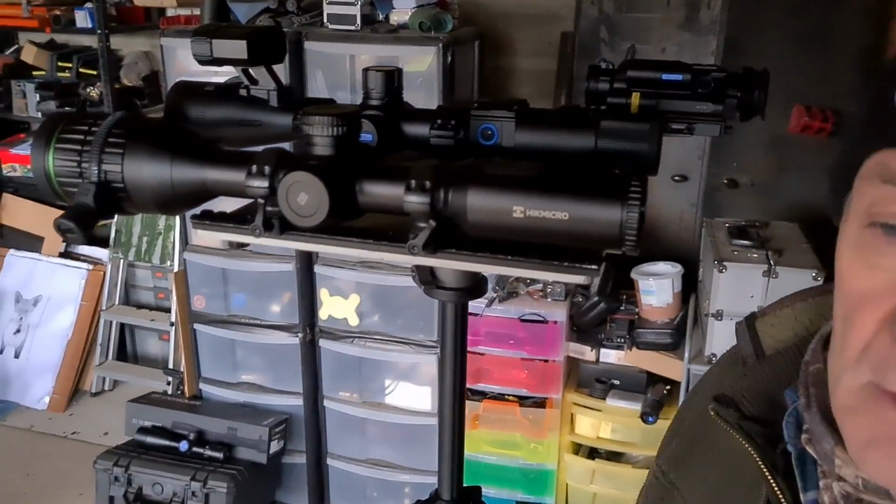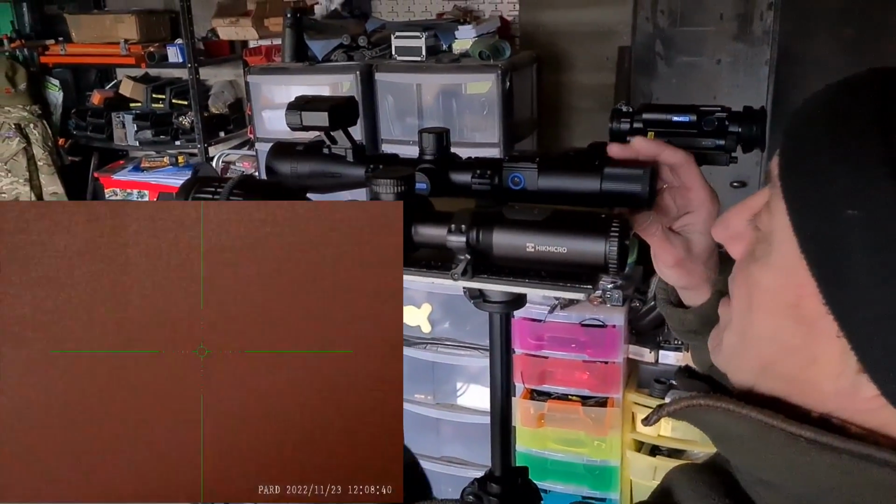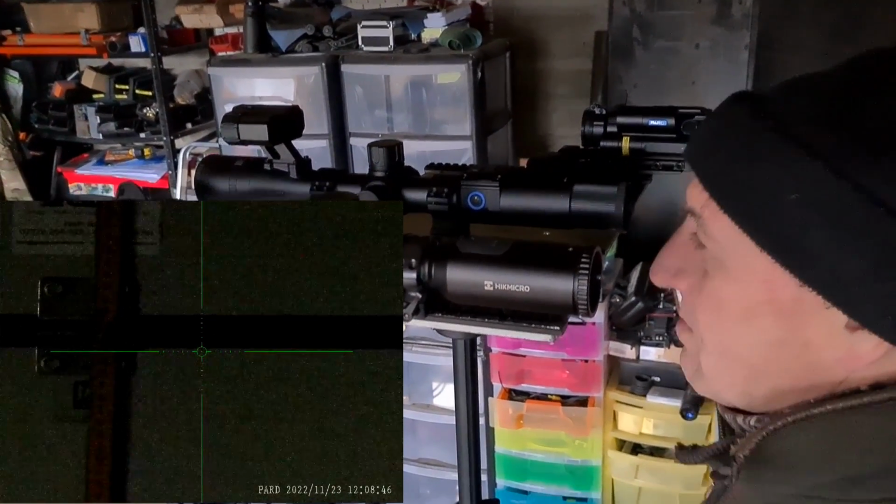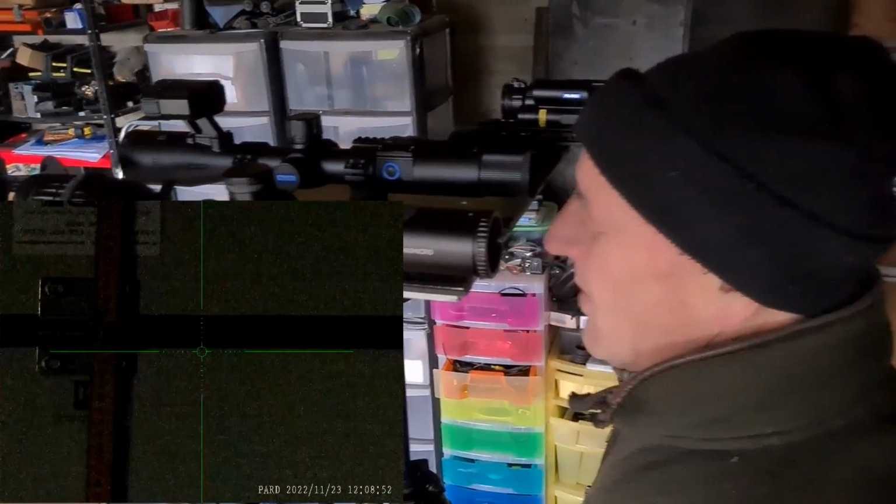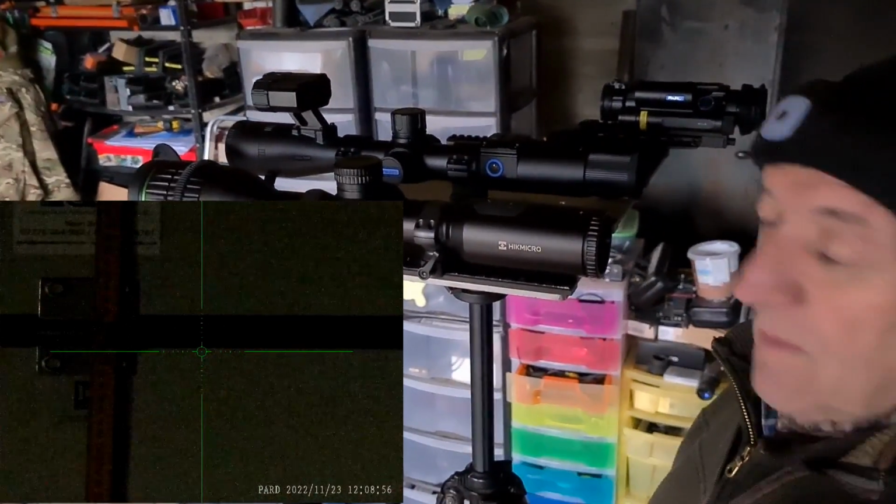With the lens cap closed, we could see stuff, and I'll close the lens cap now. So this is lens cap closed on the DS35, but the aperture's open. The image is very grainy now. There's no way you could read the tape measure to the nearest millimetre. You can barely read the numbers, the 1 centimetre numbers.